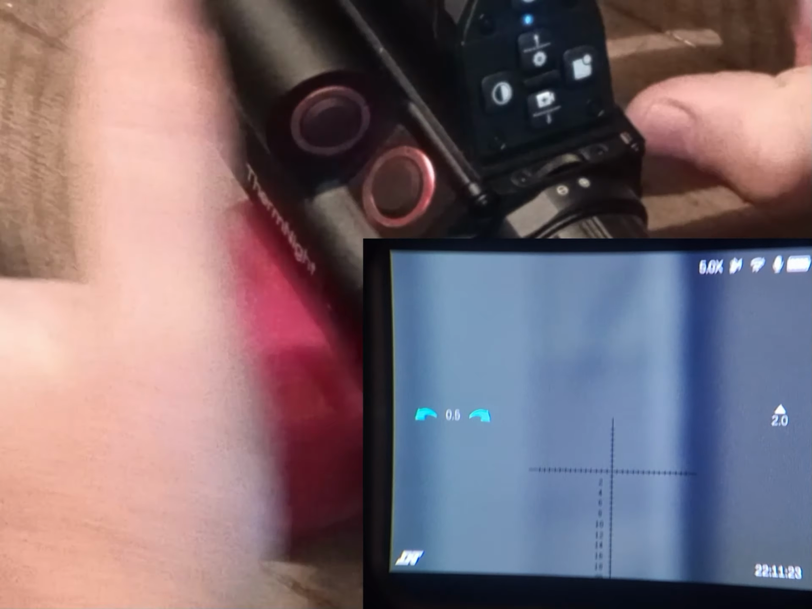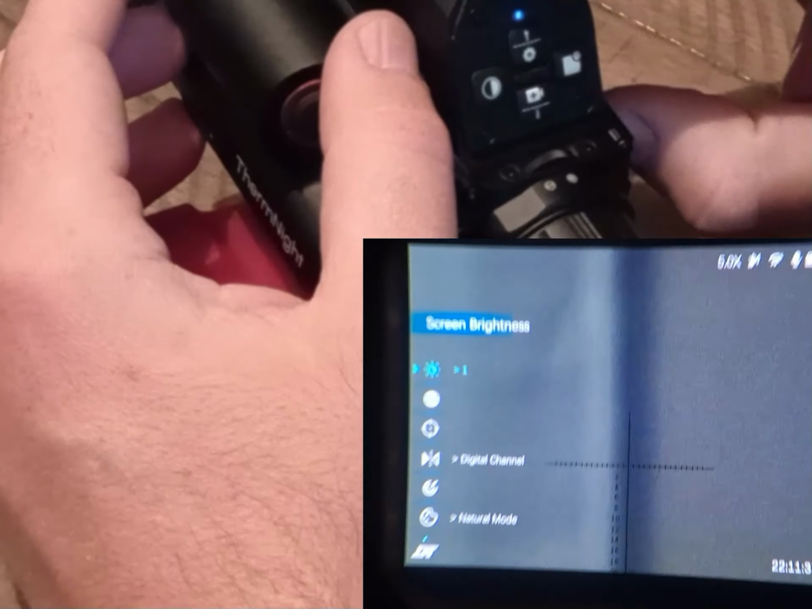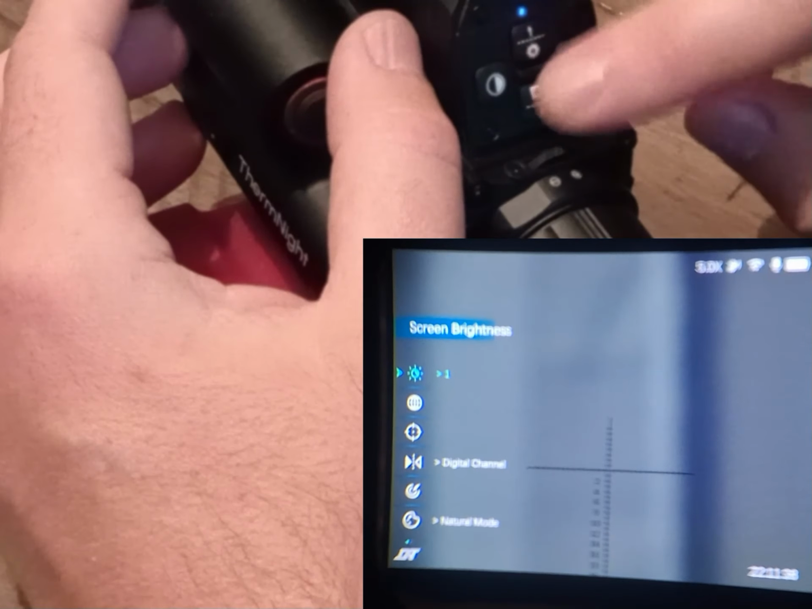Let me go through the settings here. So to get to your settings, all you do is hold the top button down and this 4-button menu, and you can see you can adjust your screen brightness, and you have the arrows shown on these buttons.